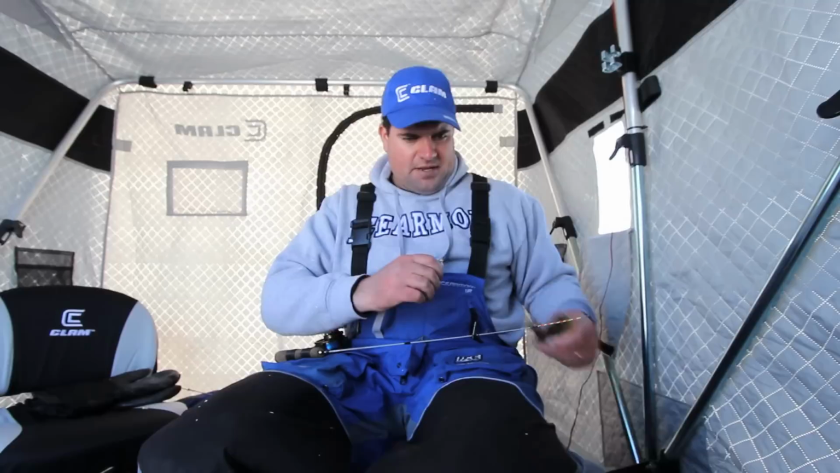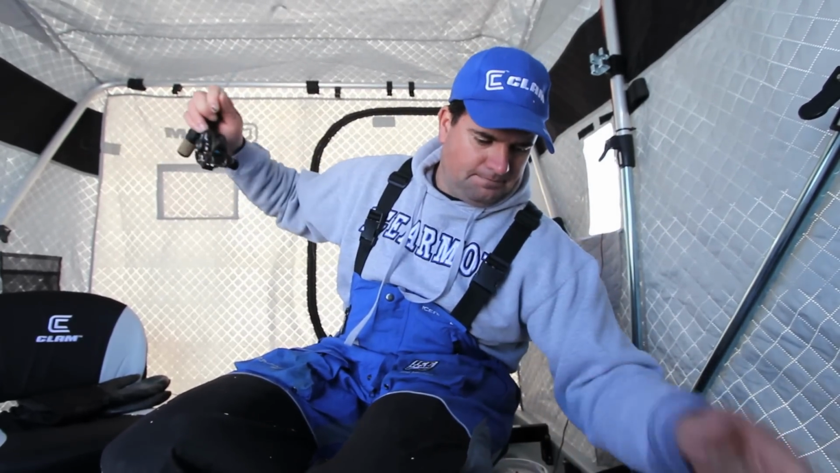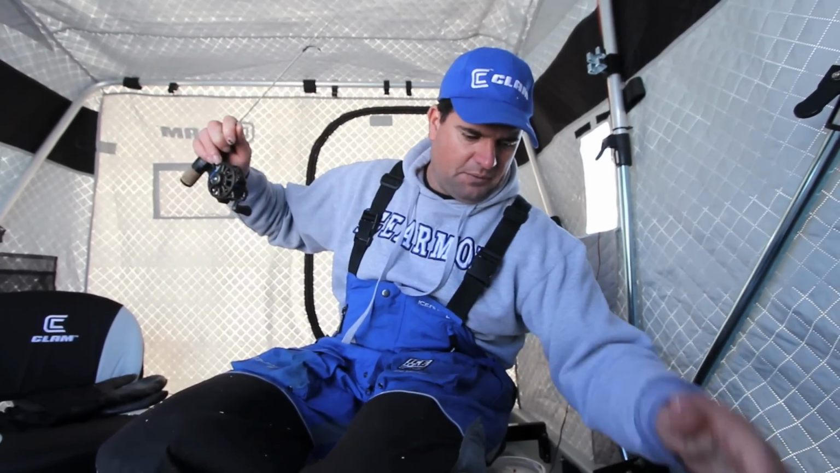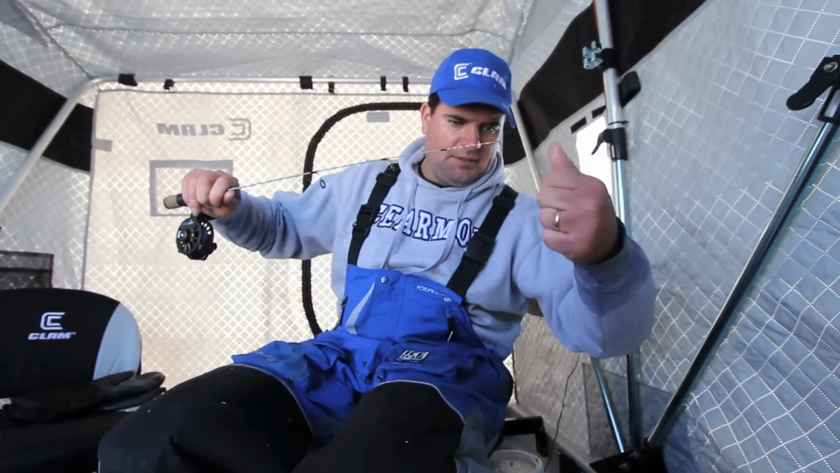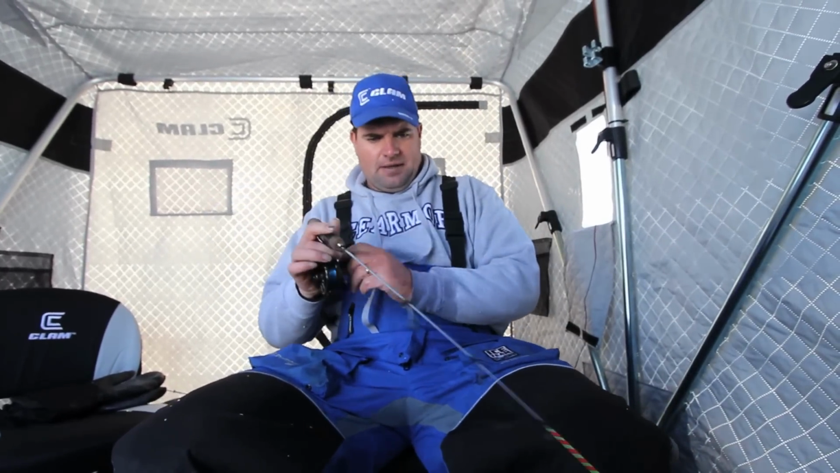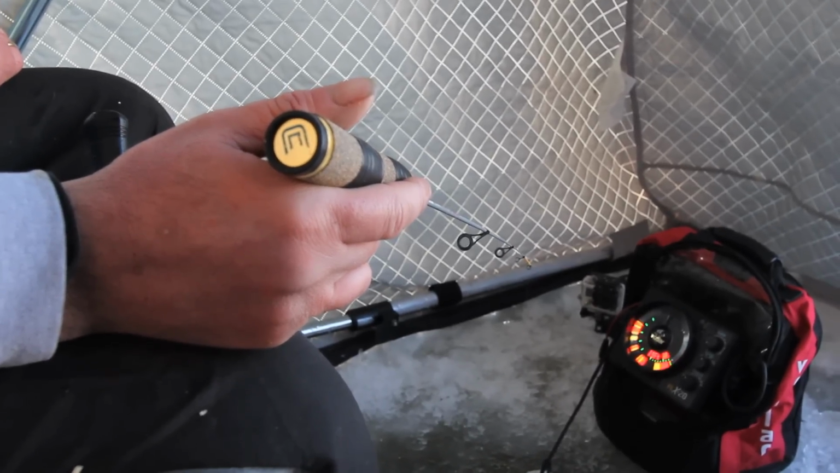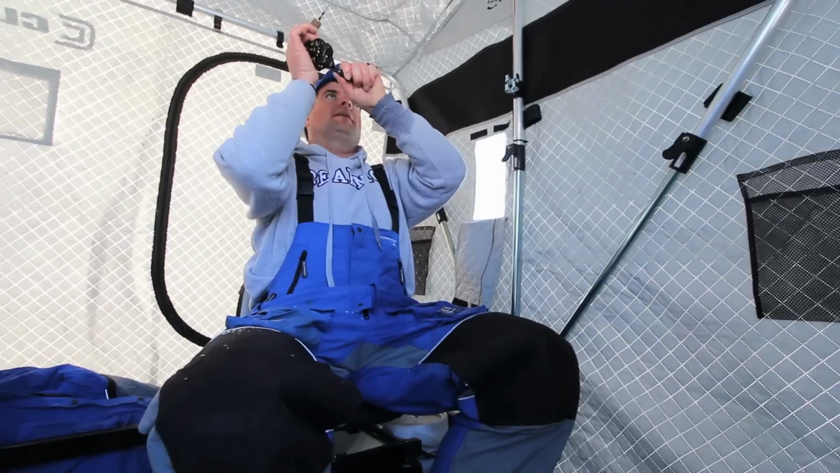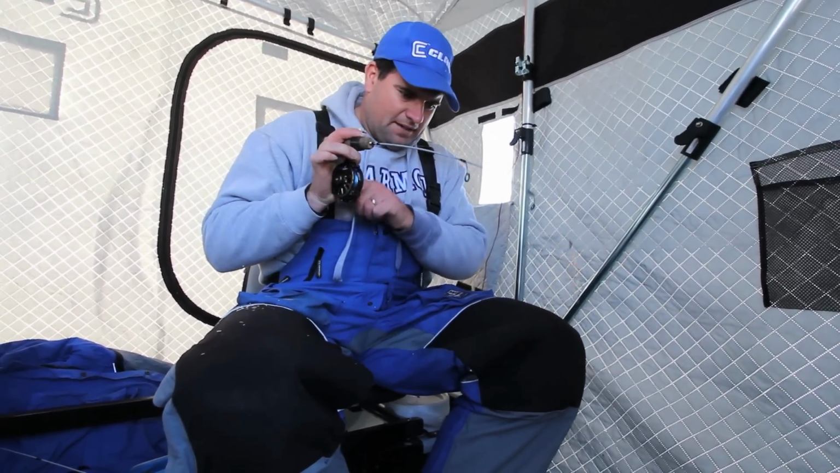Potato chip there, but that's the system. And you see, one of the disadvantages of using a spooler reel like this is it does take a little bit longer to get down. In some cases, it takes a little bit longer to get up. But when you get there, you can just let that jig hang without any twist or spin. There. They just dig.